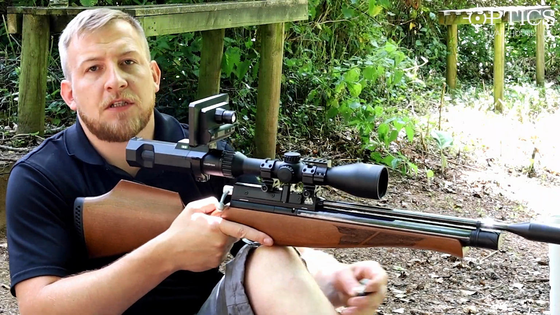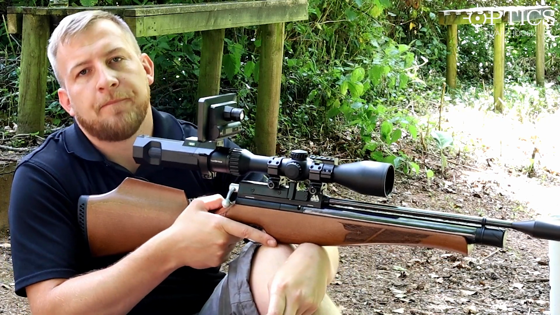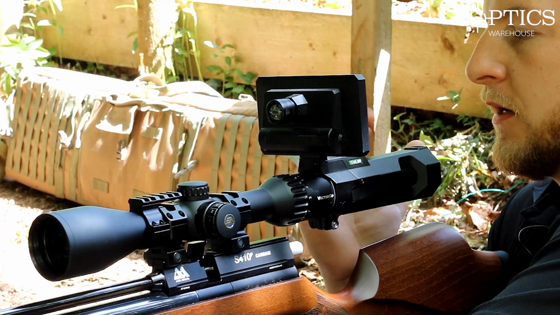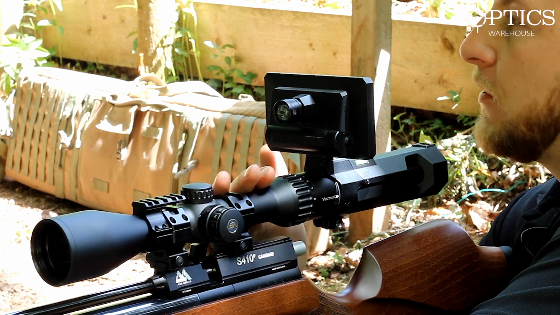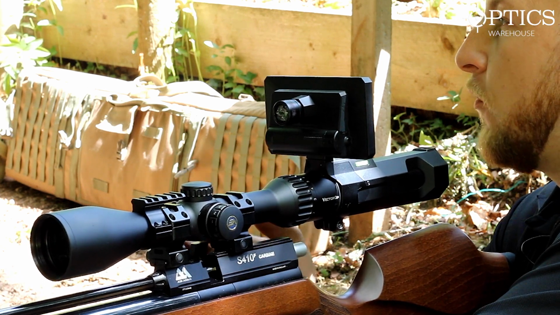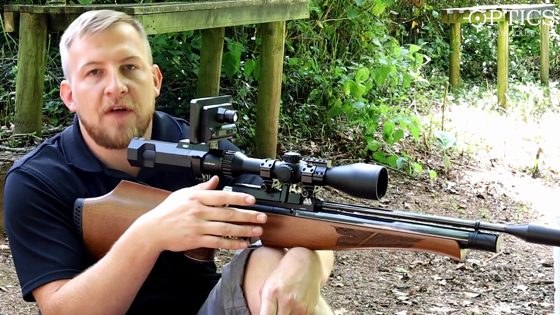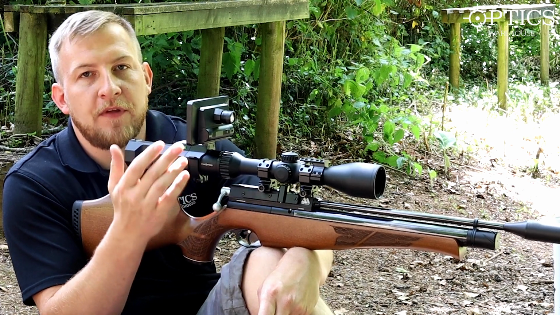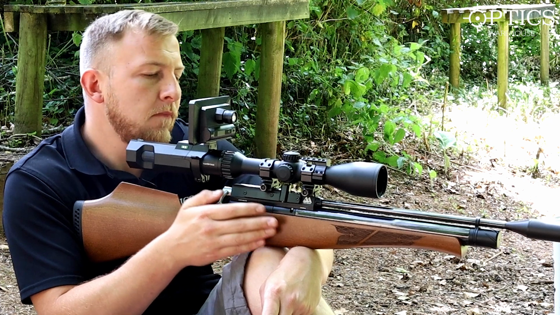So today, as you can see, we're at Ashcombe Airgun Club. We're on the HFT course. What we're going to be doing, we're using the Air Arms S410 here, the OWL NV that we've got on the back, the MV9, and a Vector Continental, very basic 4A style reticle, just to show you what I would deem as safe hunting distances and what helps with that. So obviously how to denote whether you're accurate enough to shoot live vermin at that range.